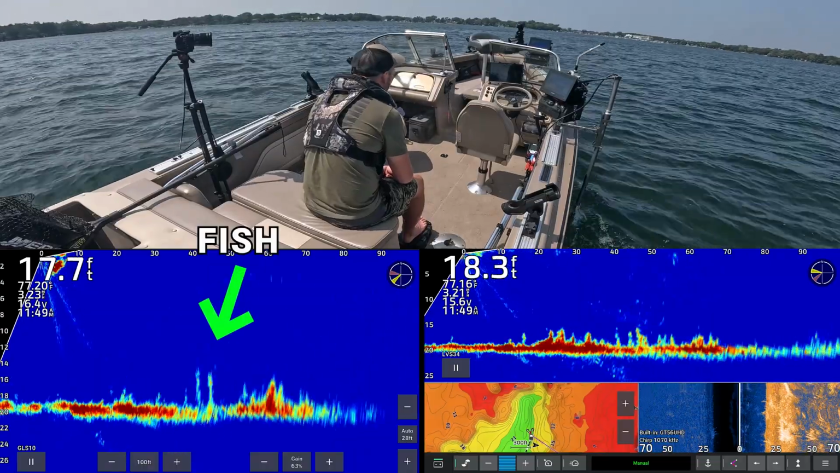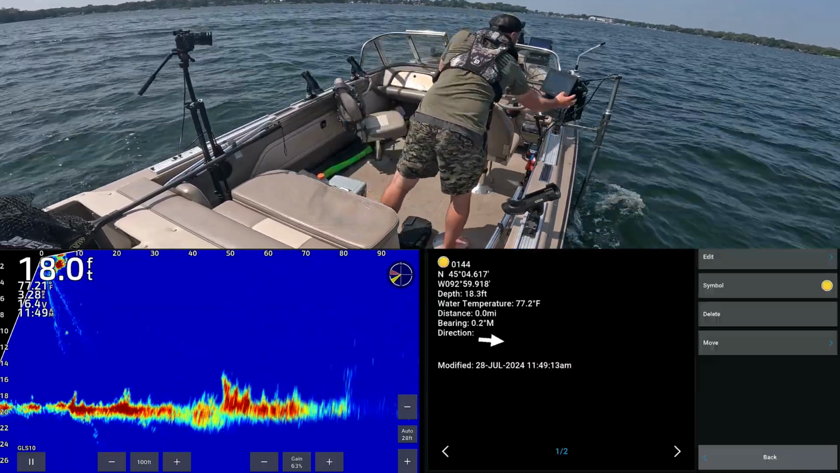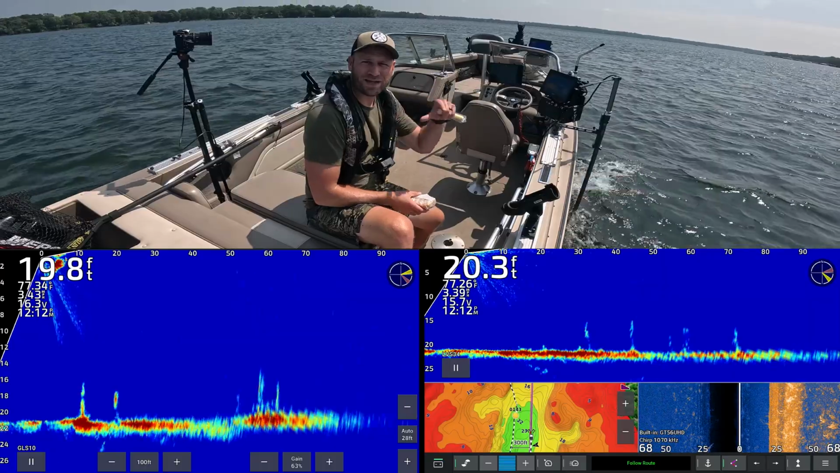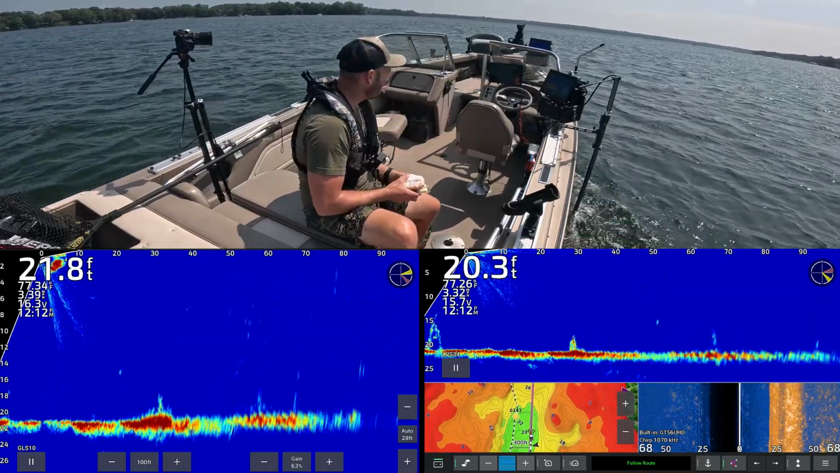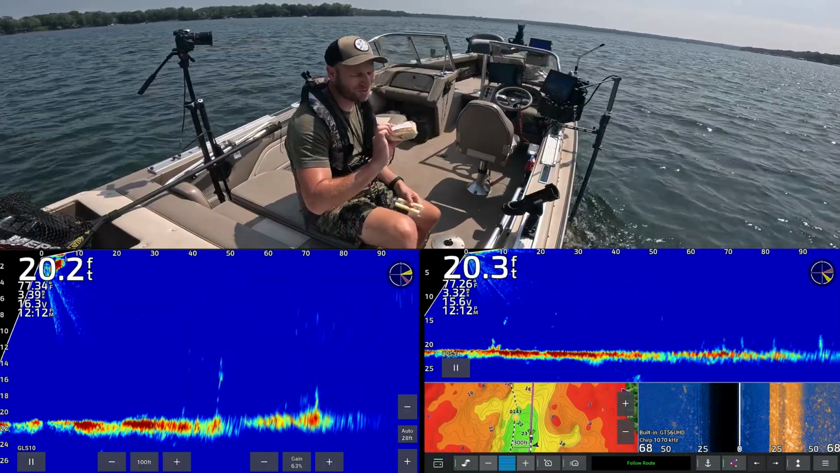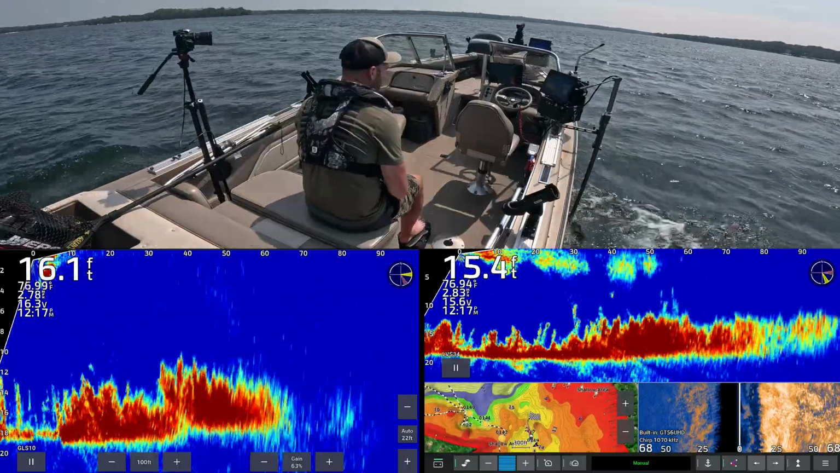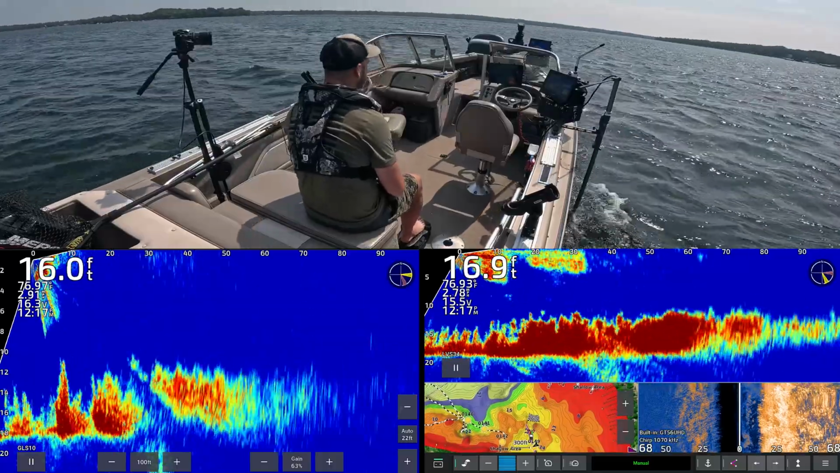Oh, that's fish, it looks like. That's fish. All right, we're marking this spot. That's a good spot. Kind of went back into a little channel here, and I'm crawling my way back out. I probably got another 5 minutes before I get out of here, so I may as well eat my lunch here. Smoked turkey and cheddar croissant, a couple cheese sticks, and an energy drink. Let's go. This is looking like a pretty freaking good spot right about here.